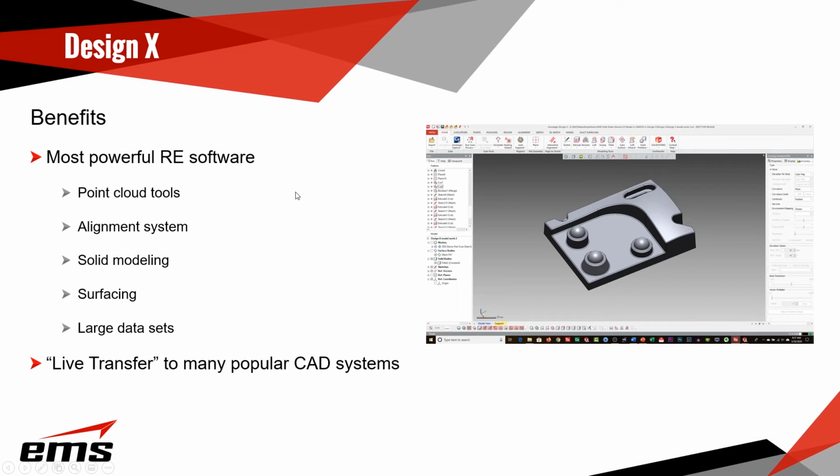Okay, so just a summary on Design X. If you look at the benefits of Design X, it is certainly the most powerful reverse engineering software out on the market. It has extensive point cloud tools, alignment systems, all the solid modeling tools you need, all the surfacing, including some pretty advanced surfacing, and is able to work with very large data sets. When you get into some of these long-range scanners, you can get into gigs and gigs of data. And then it has the live transfer to many popular CAD systems so that you can retain that history tree if you need it.